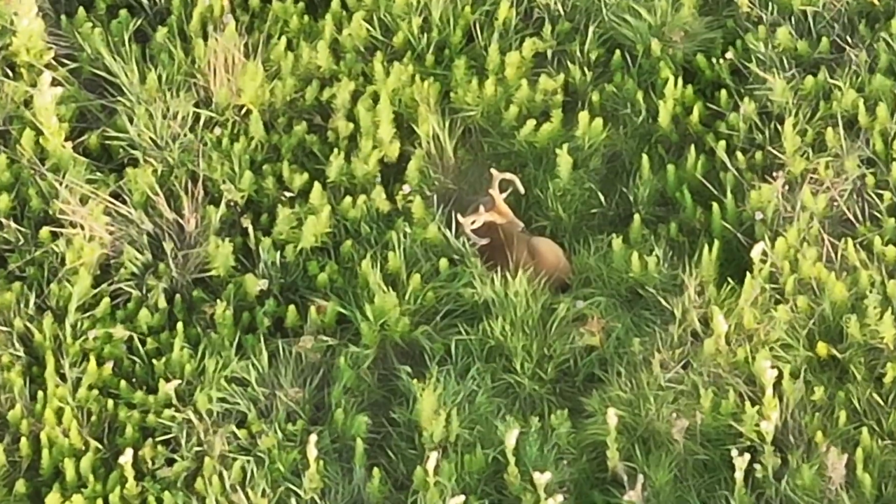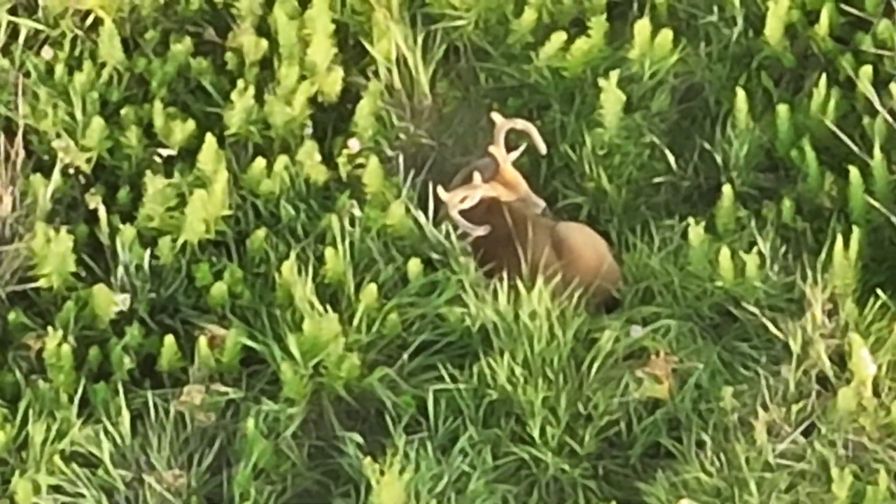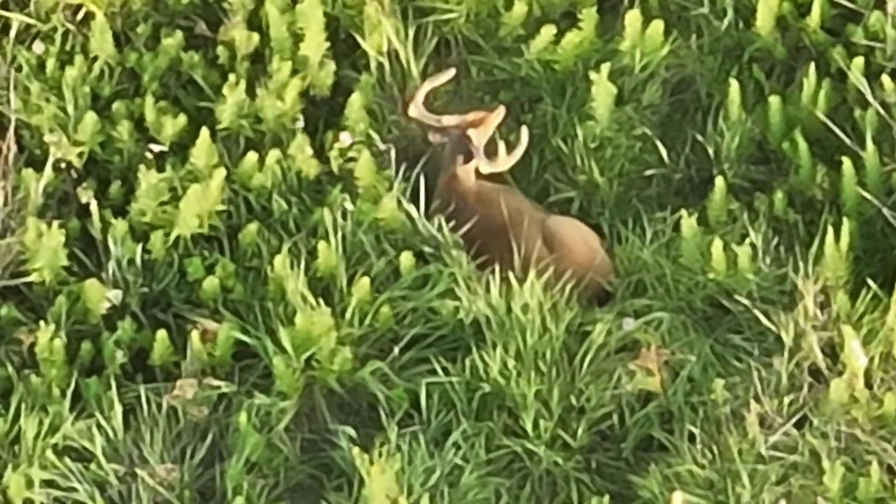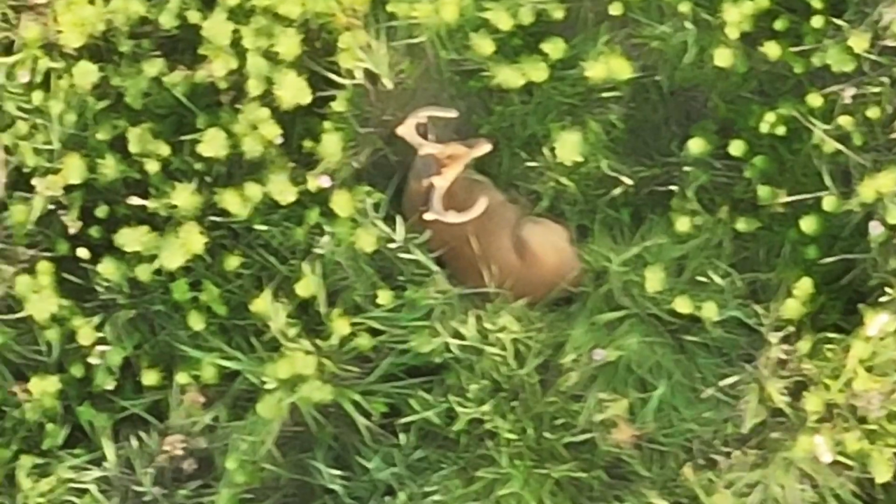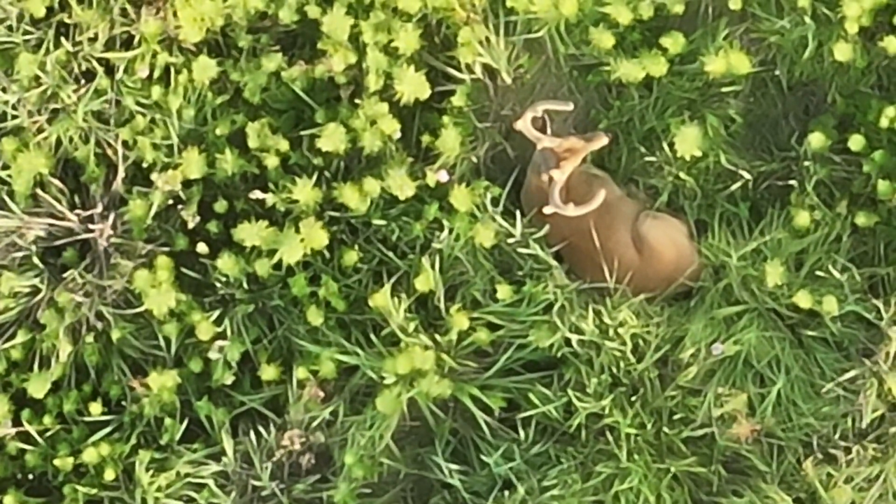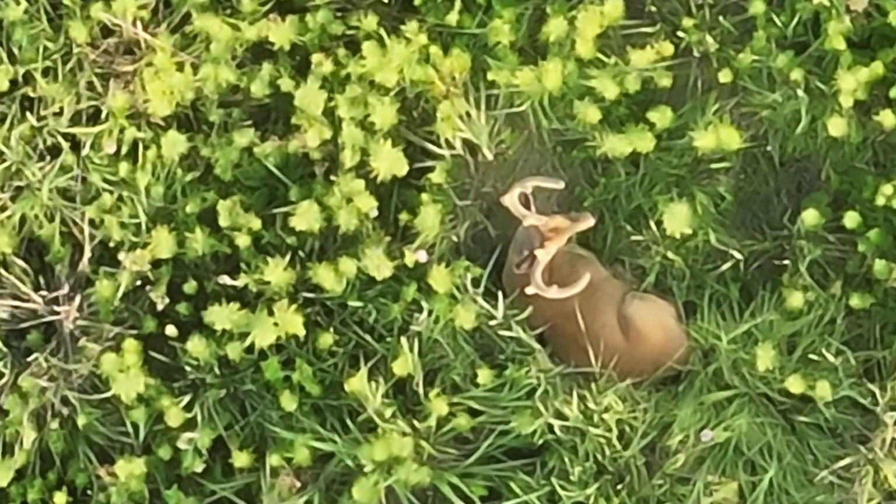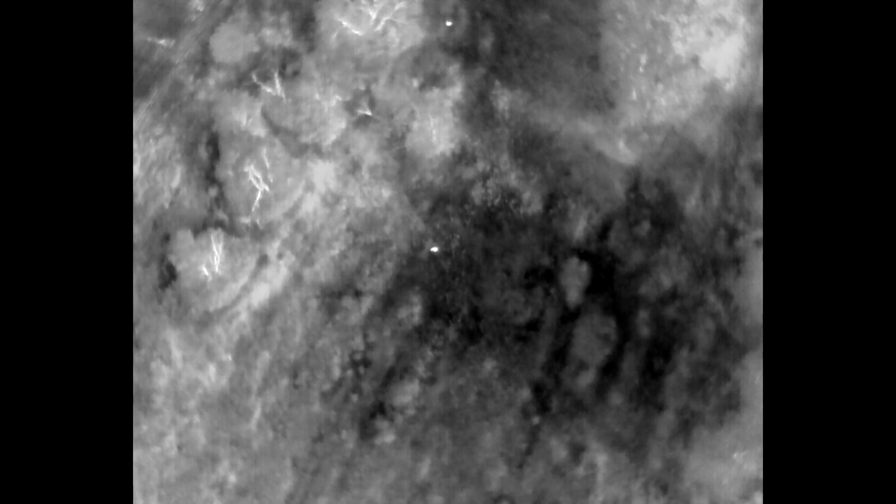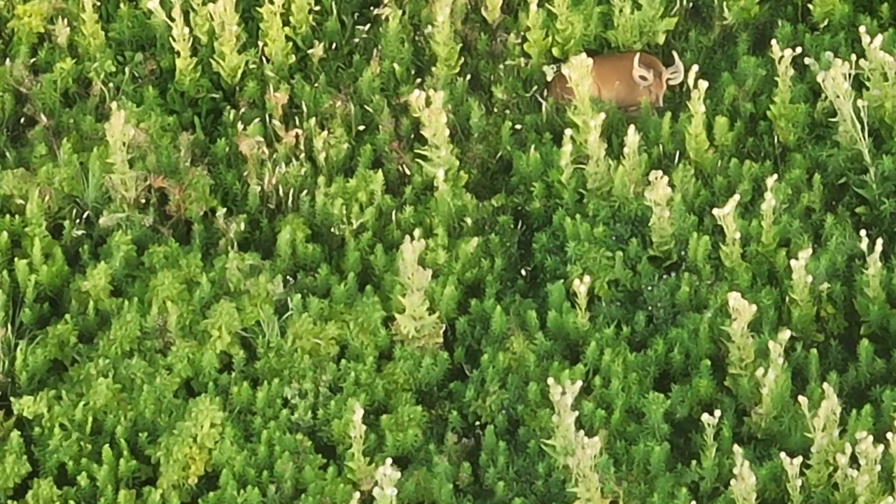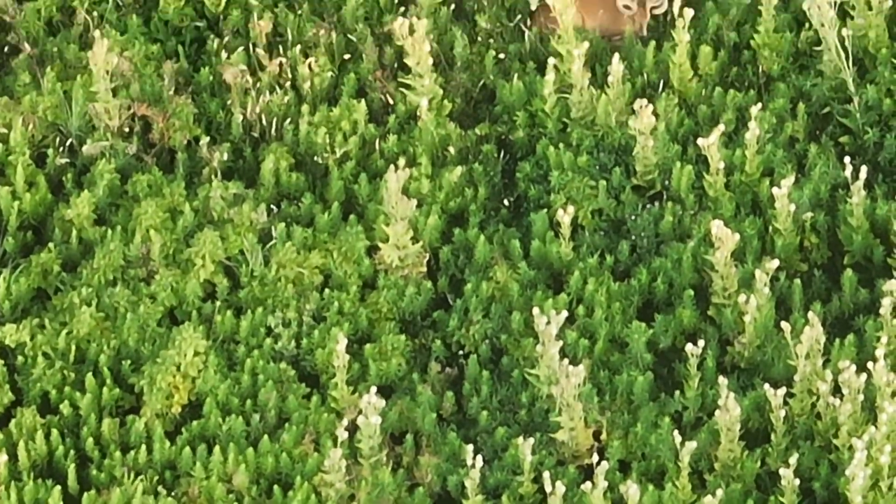If you haven't been seeing a lot of deer in your area, then maybe this will help inspire you to get your stuff ready for the 2023 season and start practicing with your bow or crossbow and see what you can do for harvesting a whitetail.